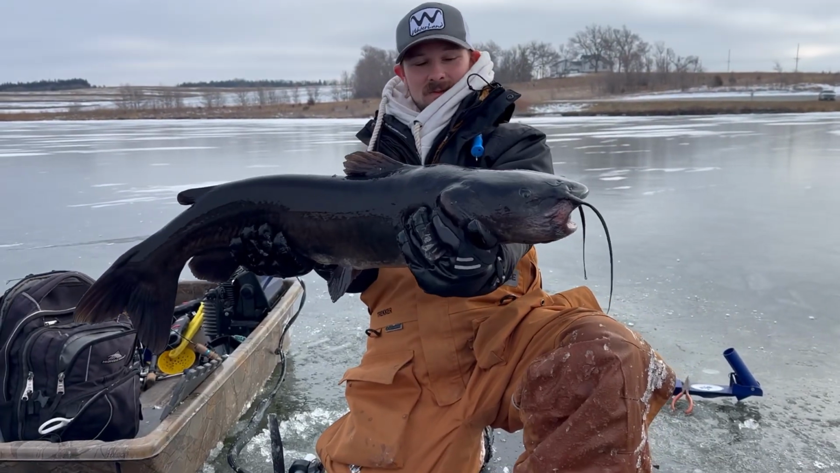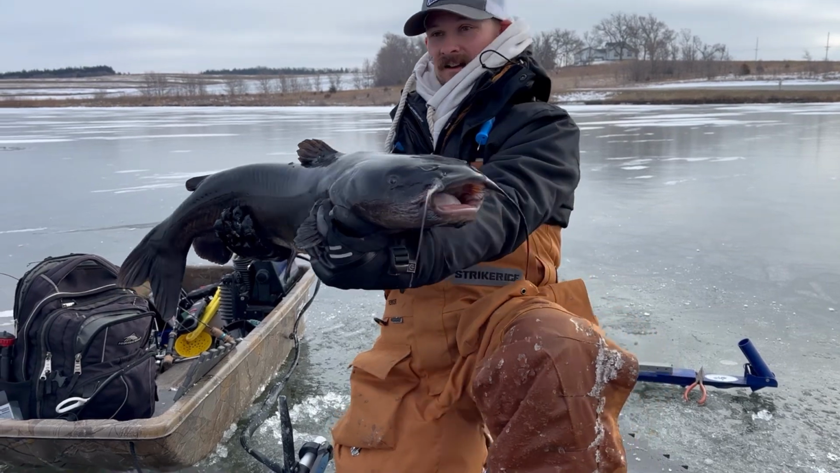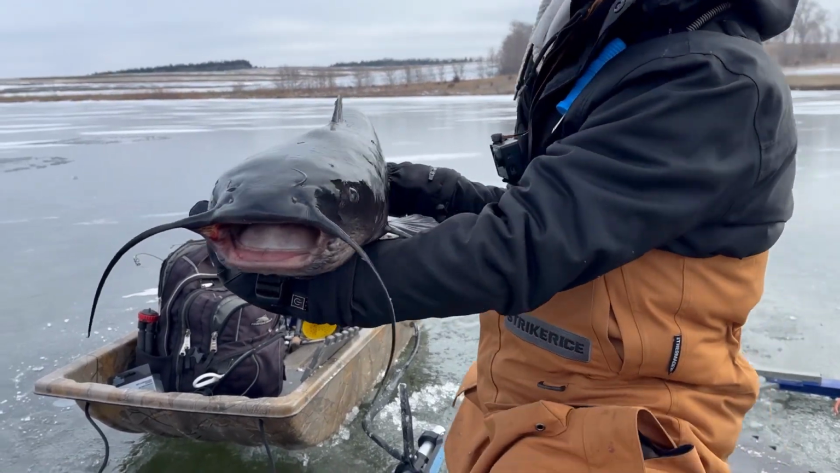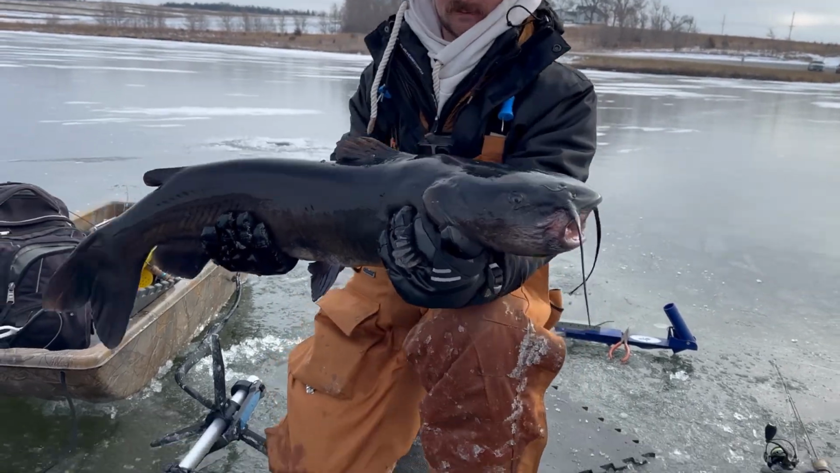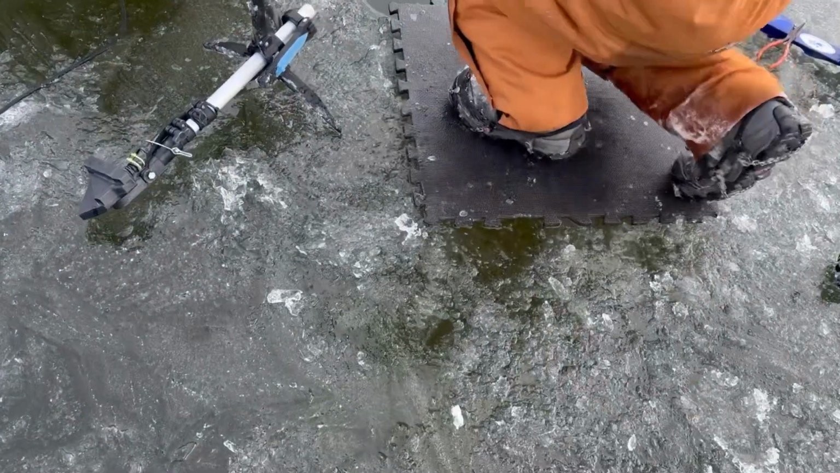The sky in the background is wild. I am shaking so bad. That was the longest cat fight I've had. Never caught one this dark though. Unique fish, man. Let's get him back. He's been fighting way too long.